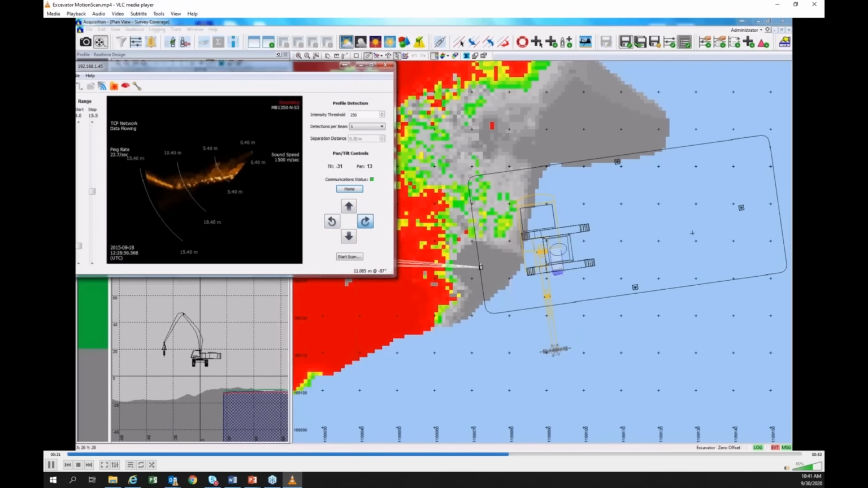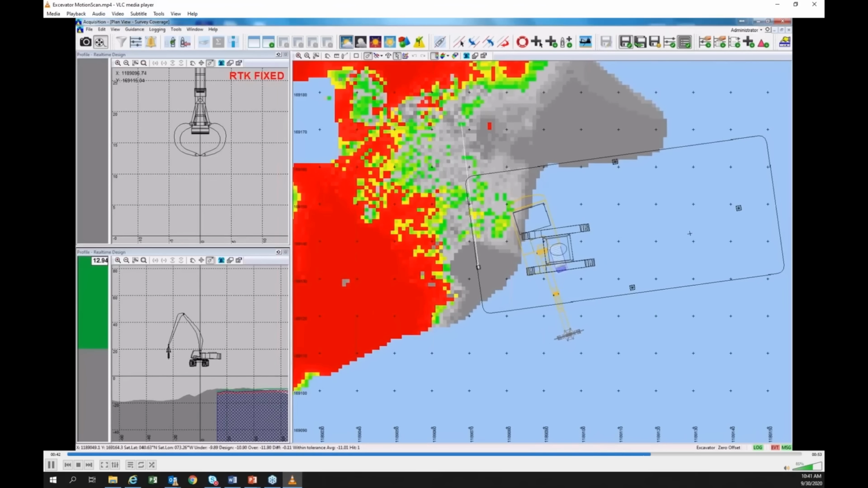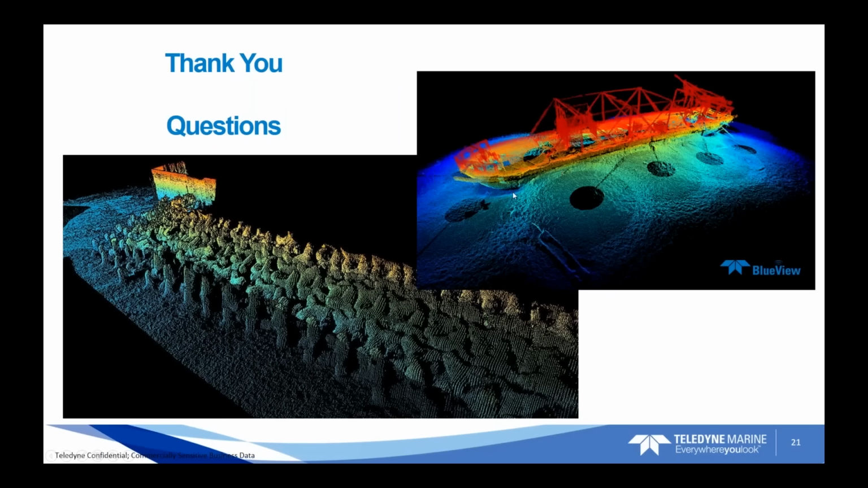You can see the color map change as the sonar panned by, and they went by twice because there may be some suspended material that could cause some noise in the area. So that's just one other use case, and I believe that is the end of the full presentation.